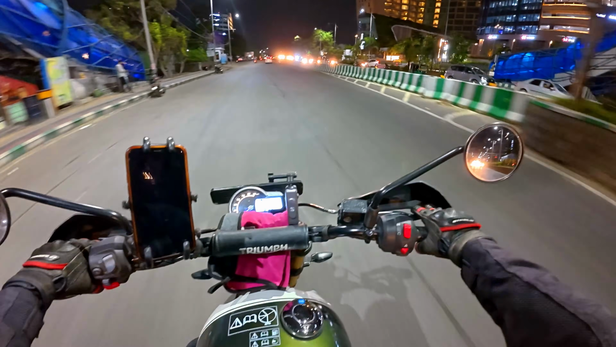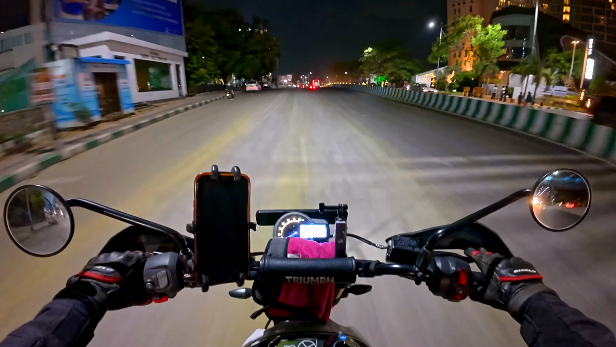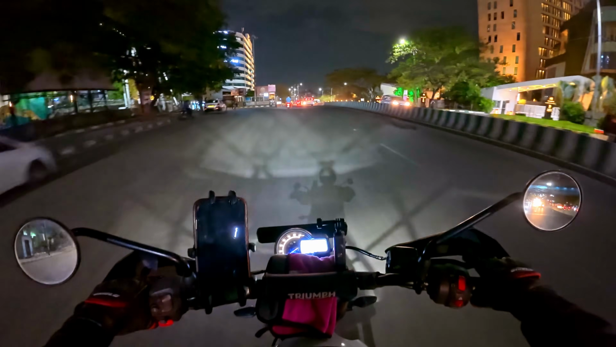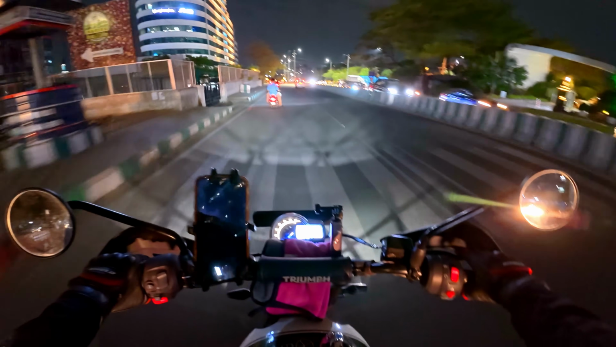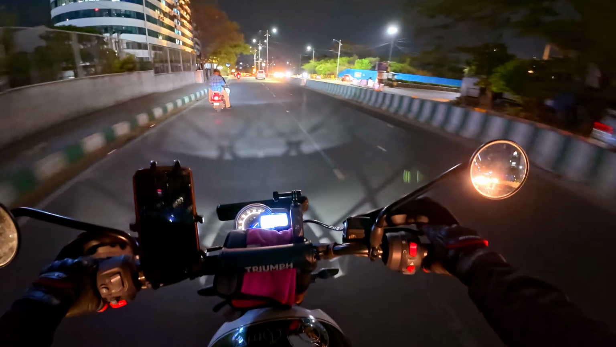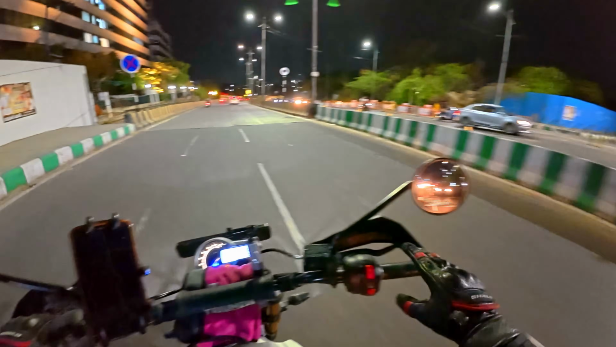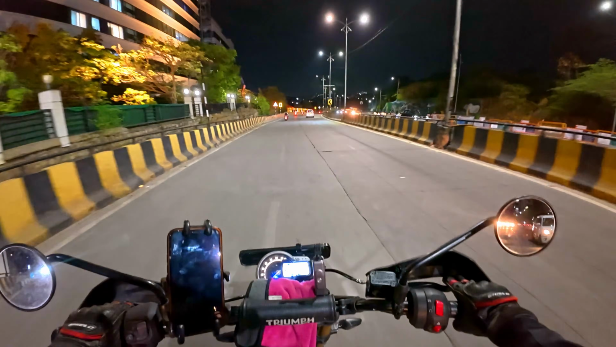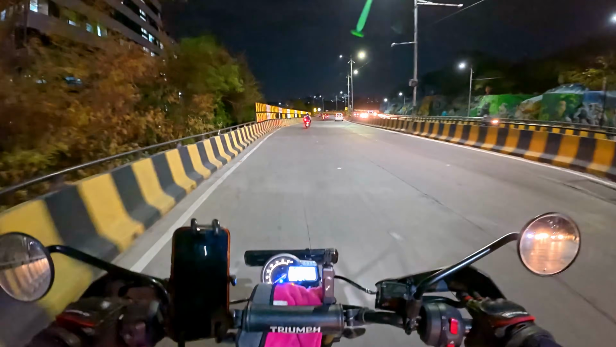But the police are also keeping their fielding set over there to stop this kind of thing. If you do everything carefully, then it's fine, no issue. But if you don't, you are actually going to pay the price. So this is from where the road will come. But we'll just go through this Durgam Cheru bridge right now, and we'll come back and I'll show you that road round.